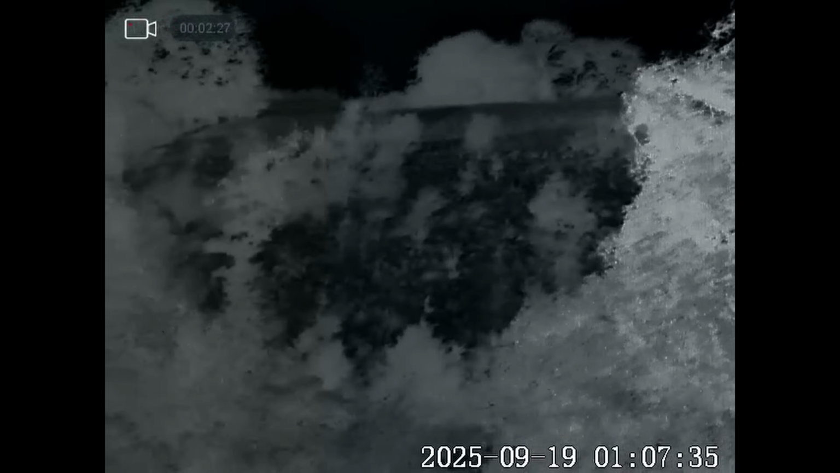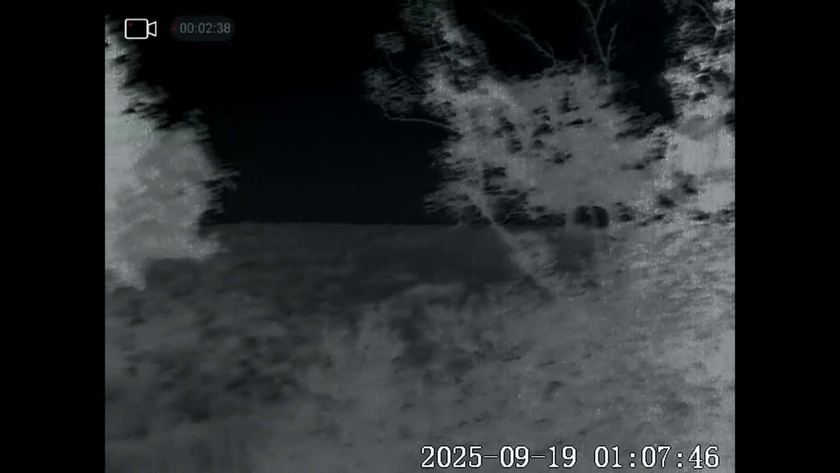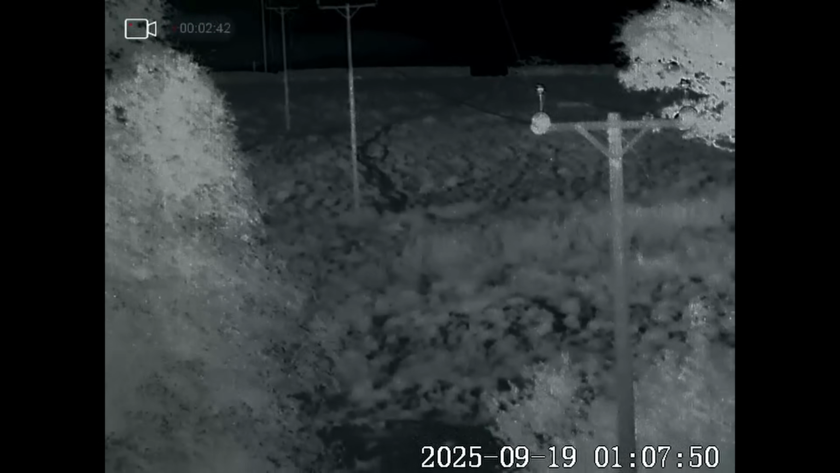I've switched back over now to the thermal, and I can't see it at all. I'm presuming it's collapsed somewhere down by the bank side, where the trees are. But I can't see anything from this side, and I can't get over because of the river. So I'm going to message the other keeper on the other side and see if he can get it, or see if I can get him to come down and have a look.